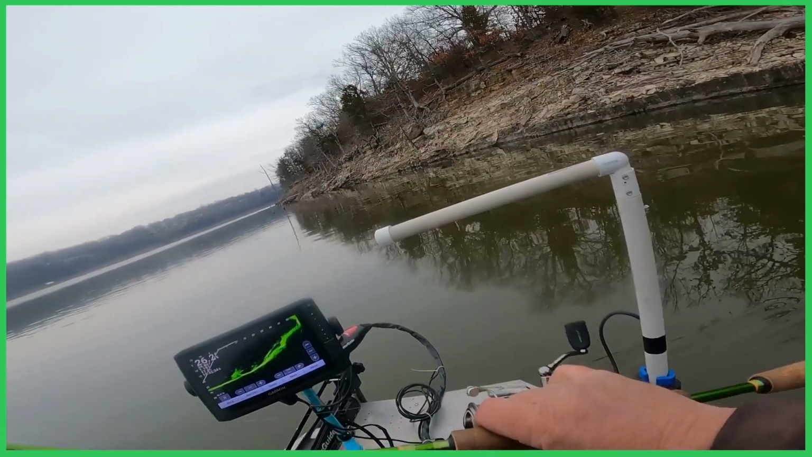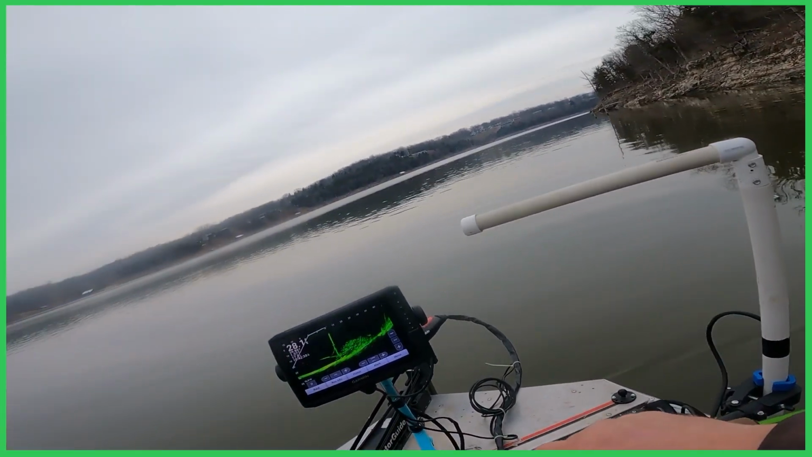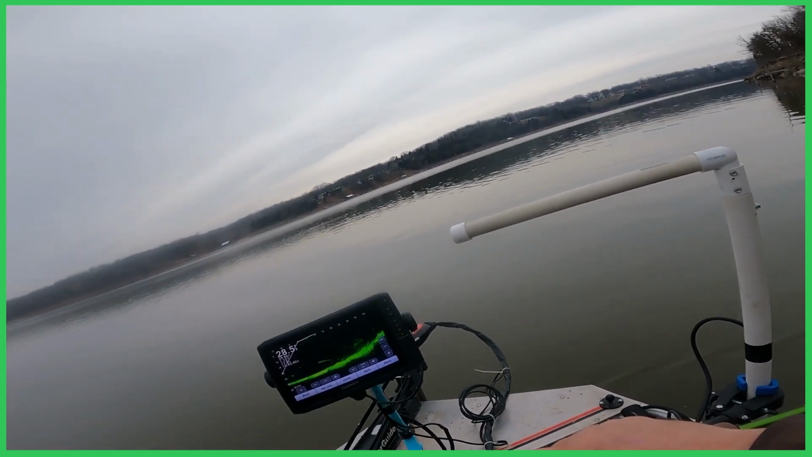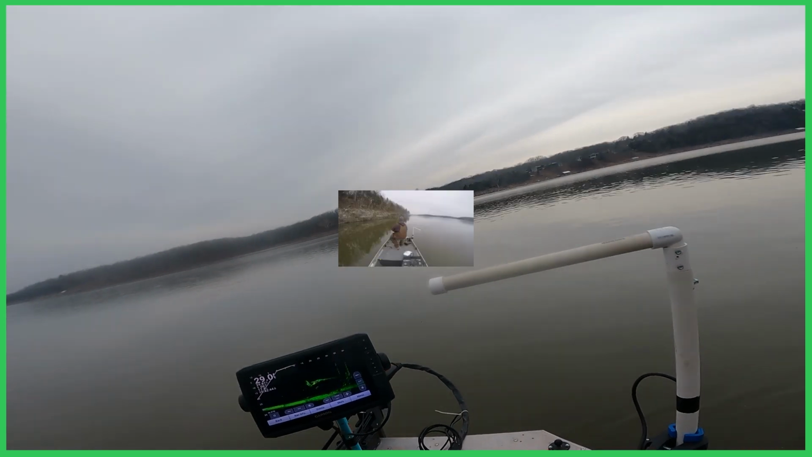I am so sick and tired of this motor guide piece of junk. I'll be so glad when they get that trolling motor of mine fixed, if they ever get it fixed. That's a whole nother story.